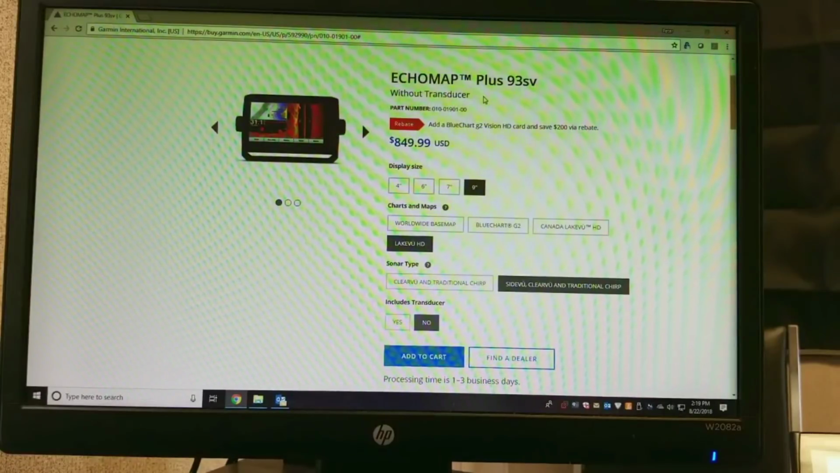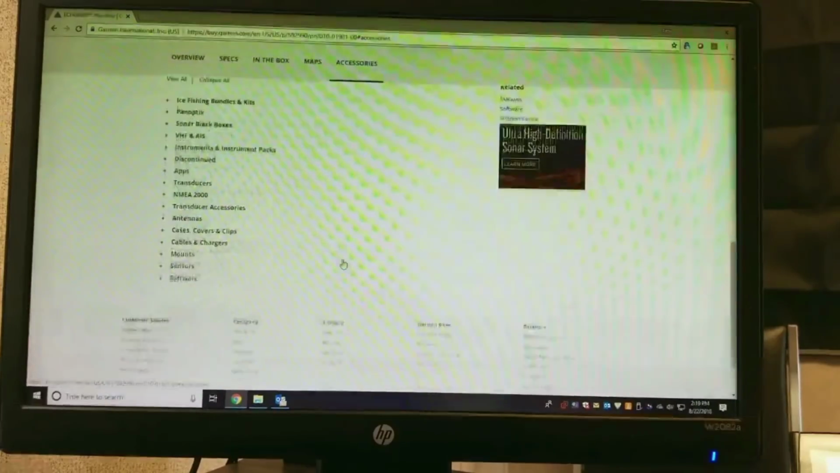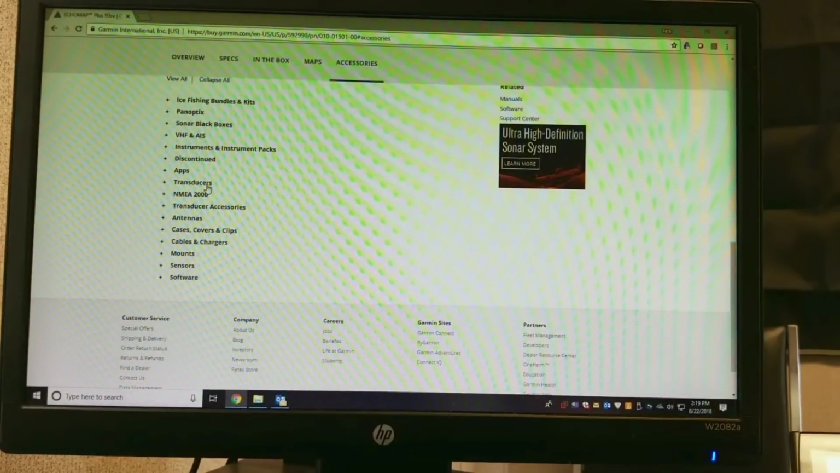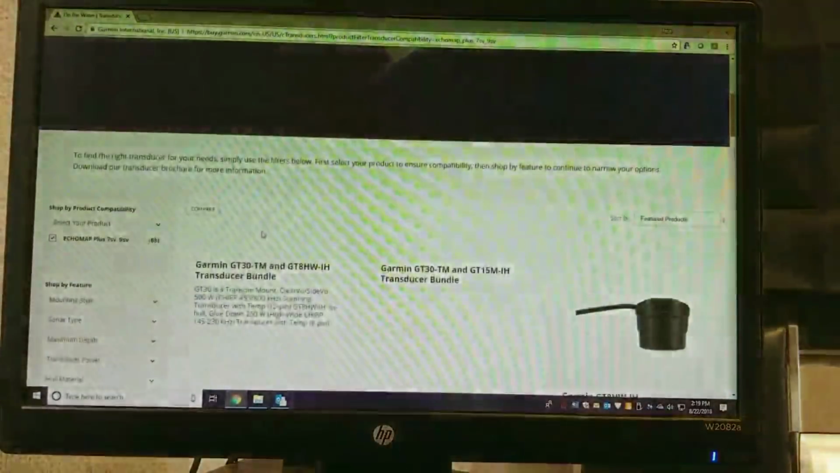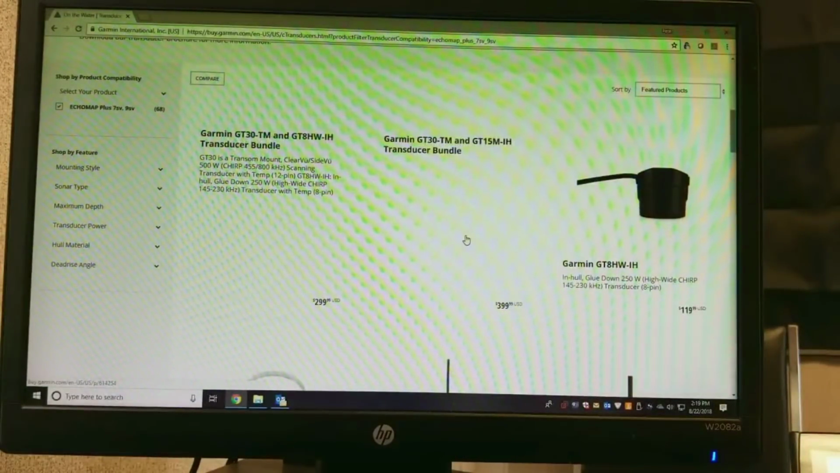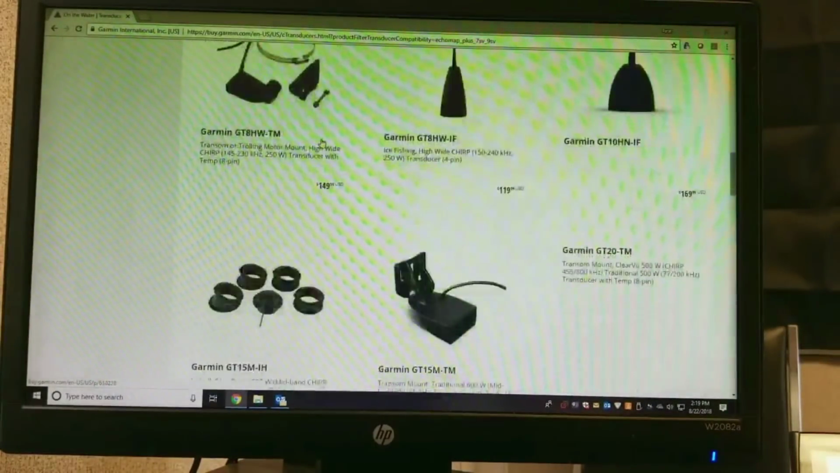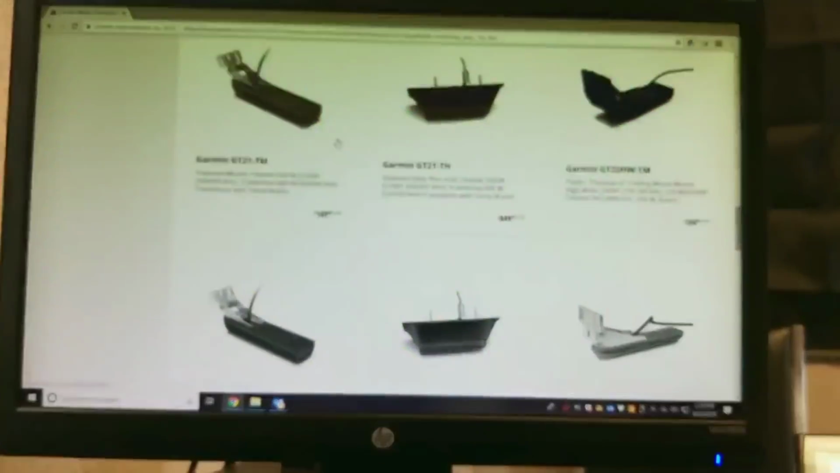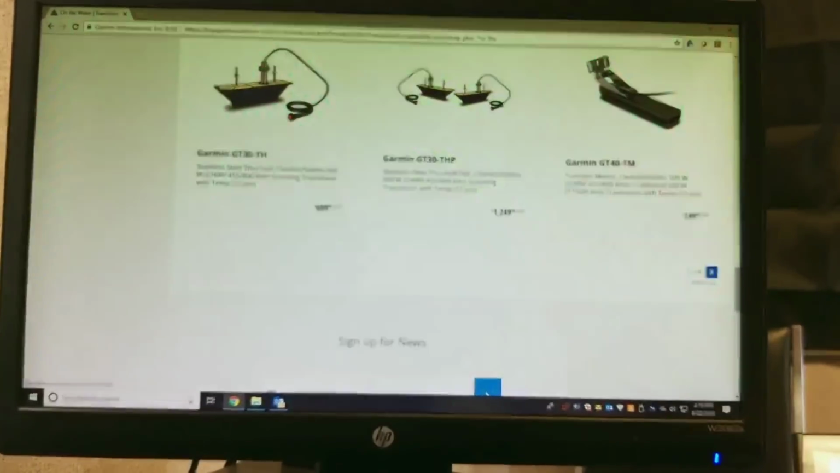Now let's choose from some of the different transducers. So let's come on down. We're going to go to accessories, and then we're going to come here to transducers. And you're going to notice it says transducer for Echo Map Plus, 7SV, and 9SV. Let's do it. All right, so, cool things. Now, let's take a look. We've got some pretty cool options, and I'm going to go to the whiteboard real quick and try to help explain what exactly we are looking at, because there are cool options that we can go for.